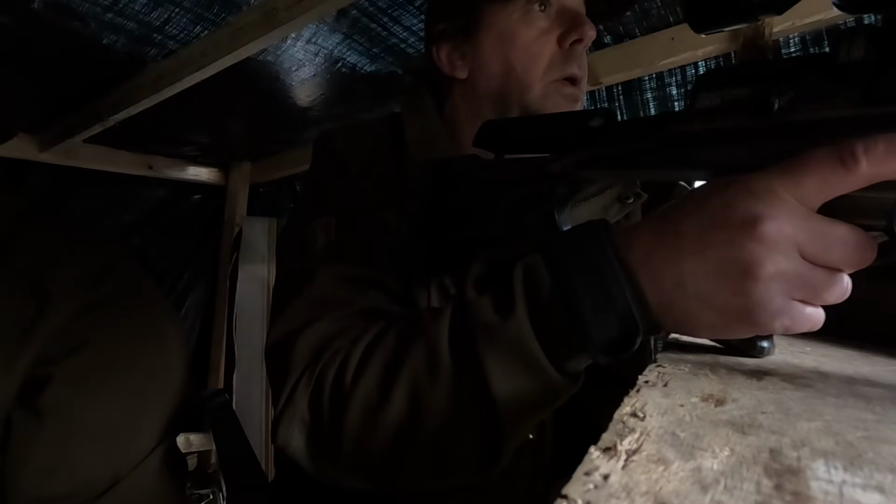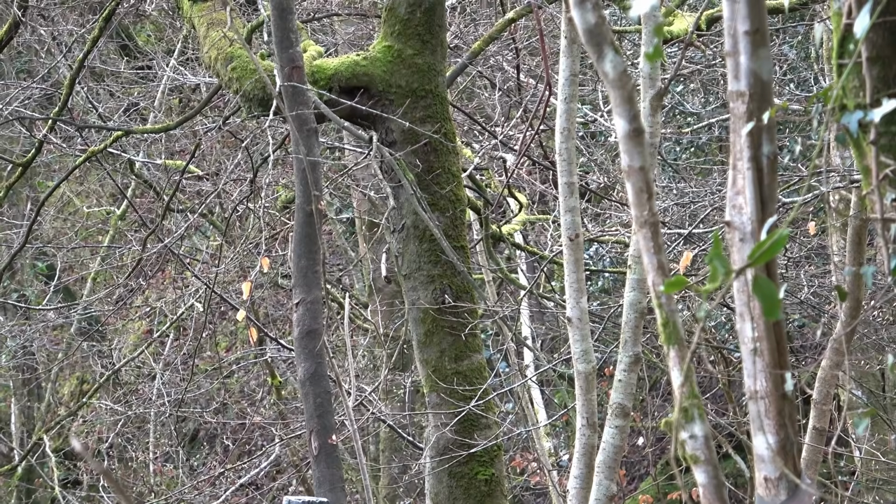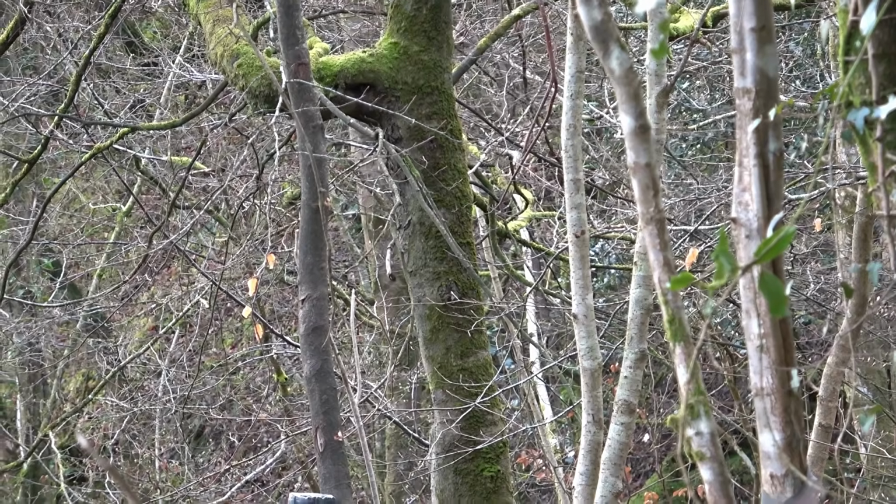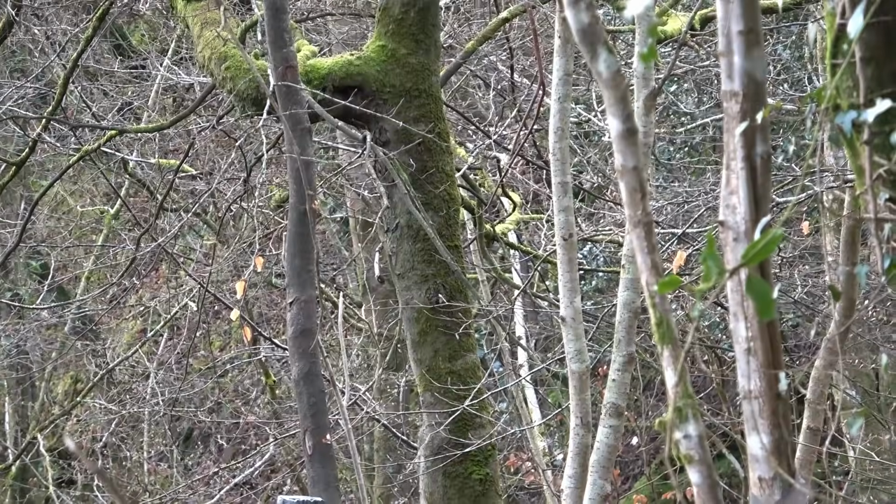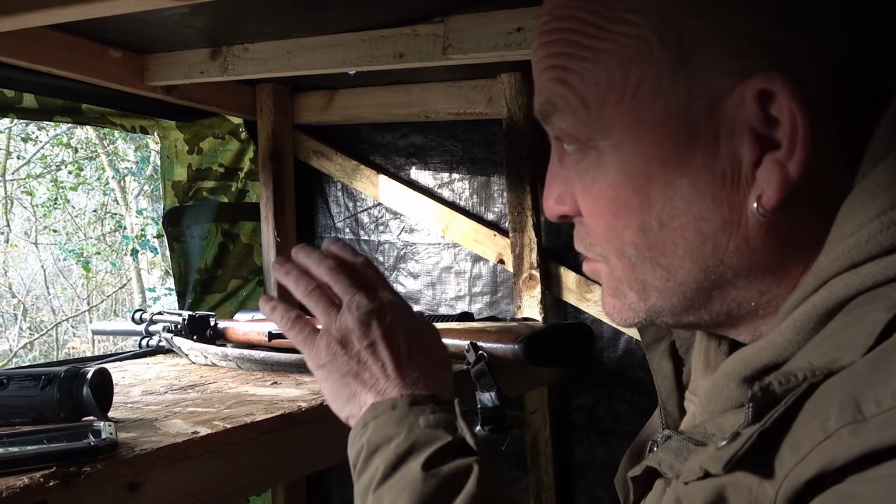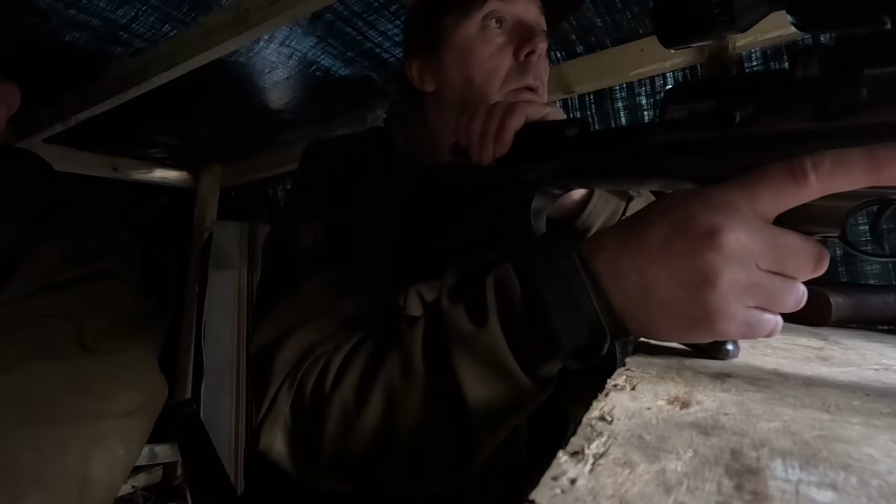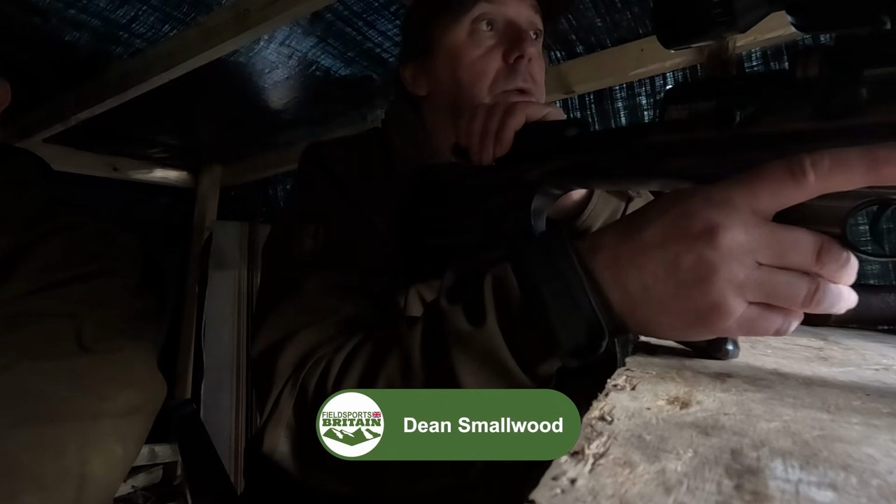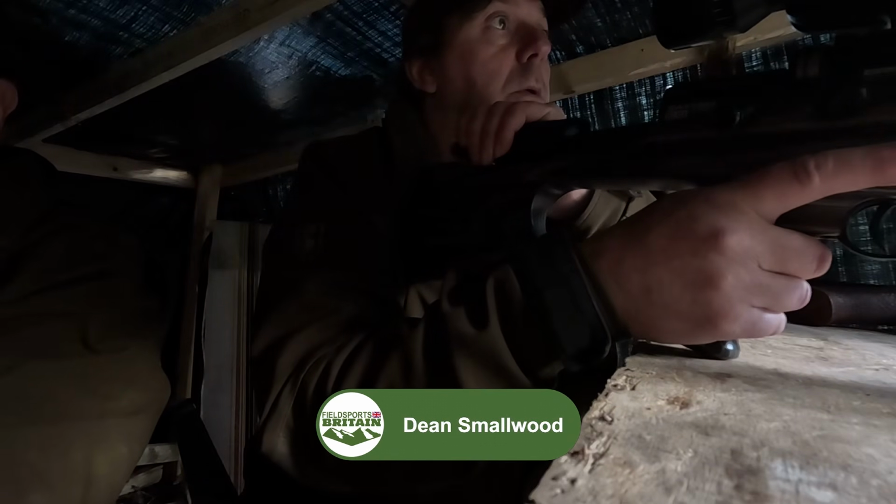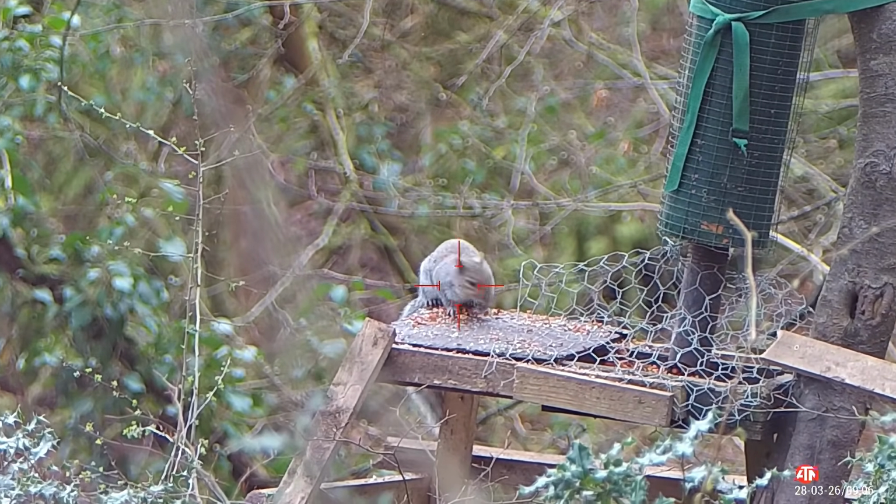So. The first one, which goes to Dean and his airgun, gets airborne, but not one of my flying squirrels. Couldn't see it through the scope. You could see it on the thermal, but I just couldn't see it. I think there might have been maybe a little branch or something in the way, but I just couldn't see it. Yeah, I had a clear shot straight through. Yeah. After that, we see plenty of squirrels, real squirrels, and Dean and Jaff shoot every one.